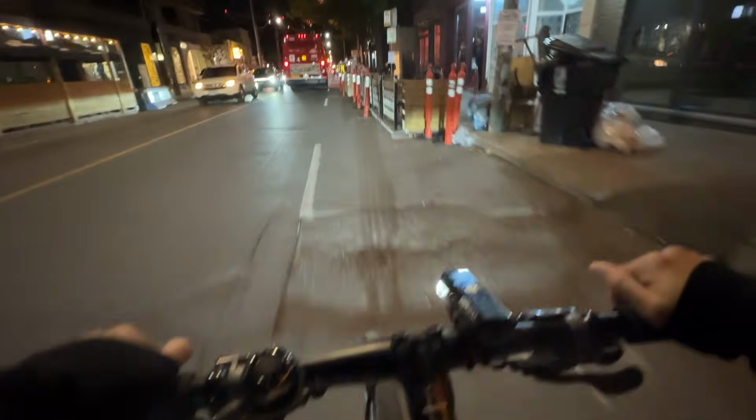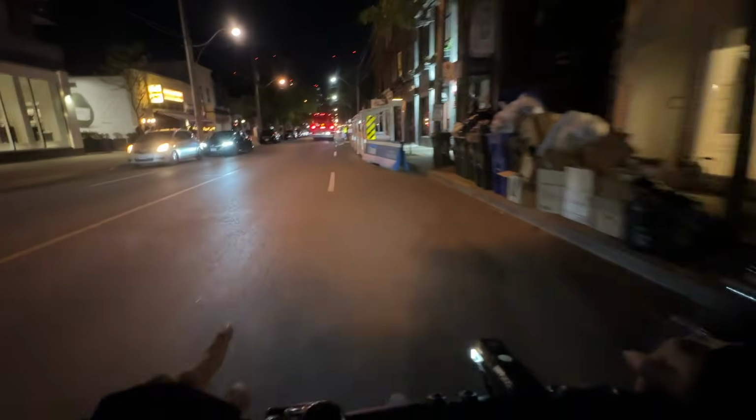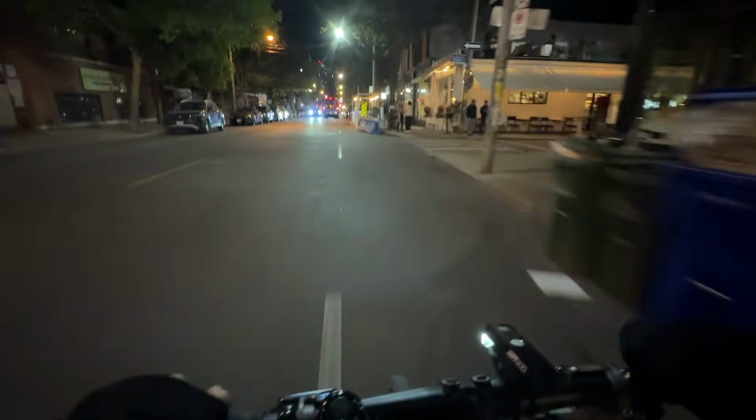Okay, a little bump here. I think they paved this a year or two ago, this part I'm riding on right now, but it was really bad.